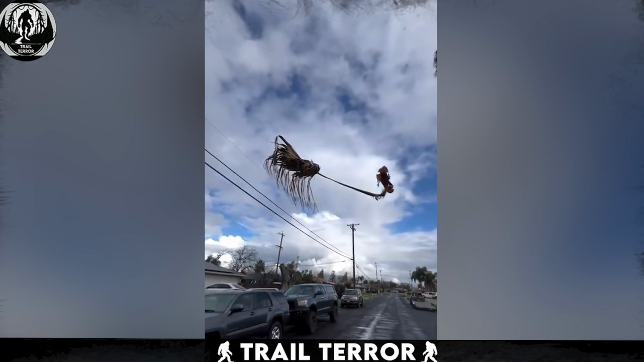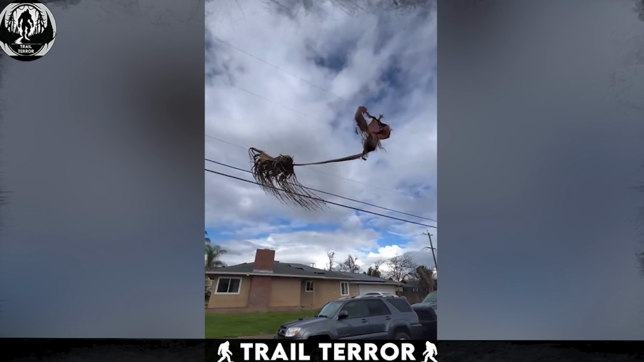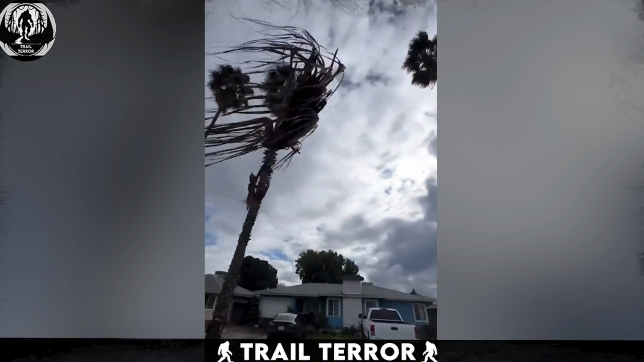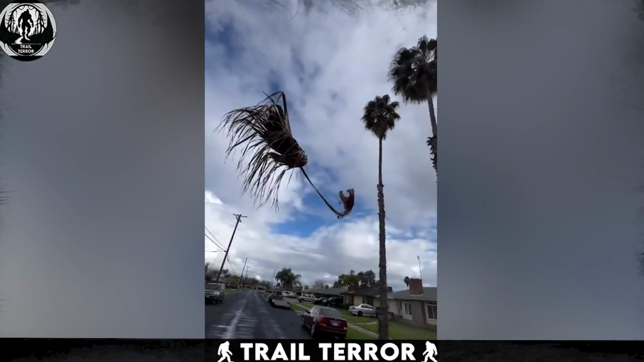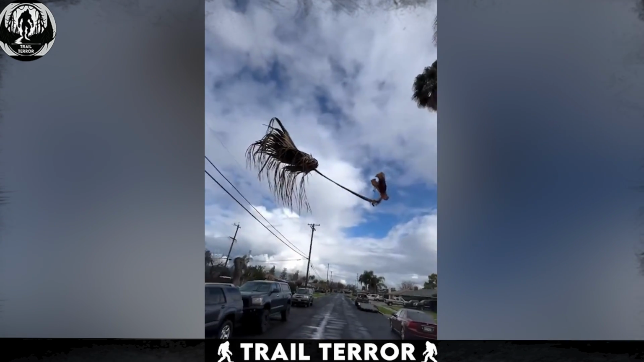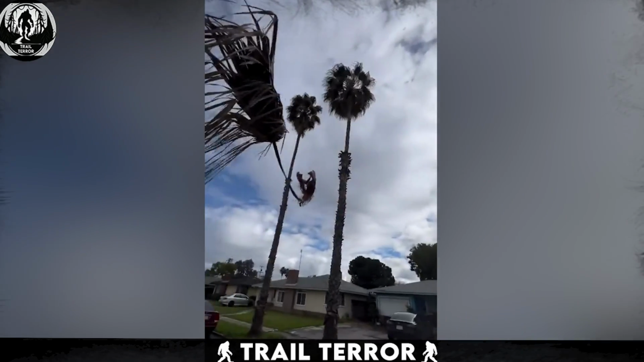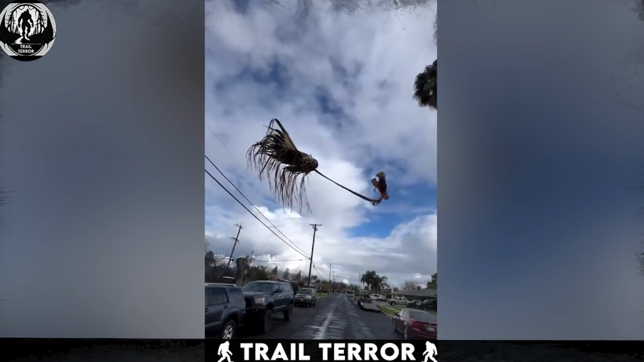Initially, the floating tree might give off a supernatural vibe, making it look like something out of the ordinary or magical. There's a palm floating right in the middle of the air, creating a spectacle that is both astonishing and a clear testament to the power of natural forces.